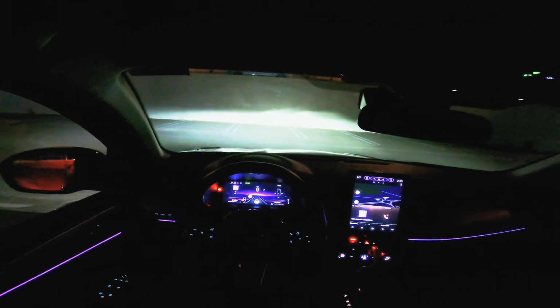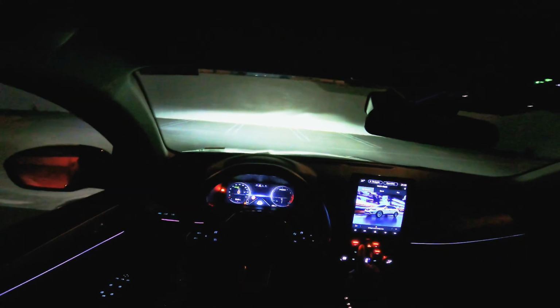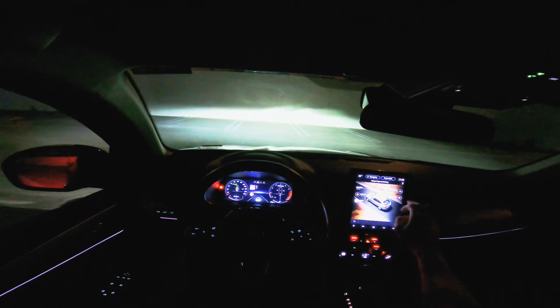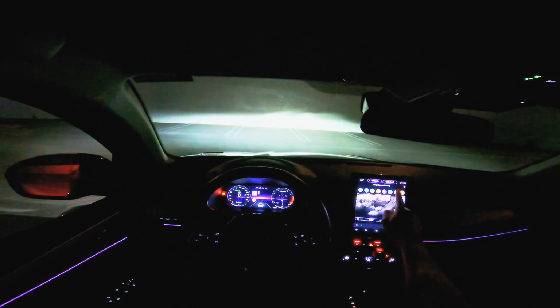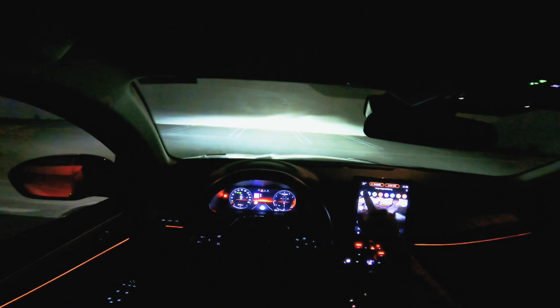As you can see, the car is already on. We have 3 options for the beginning of this video. We're going to start in My Sense. As you can see, the interior light and the dashboard is changed. We could also change it ourselves. As you can see, the blue, red, green, purple, yellow, orange. The color what you like you can choose.